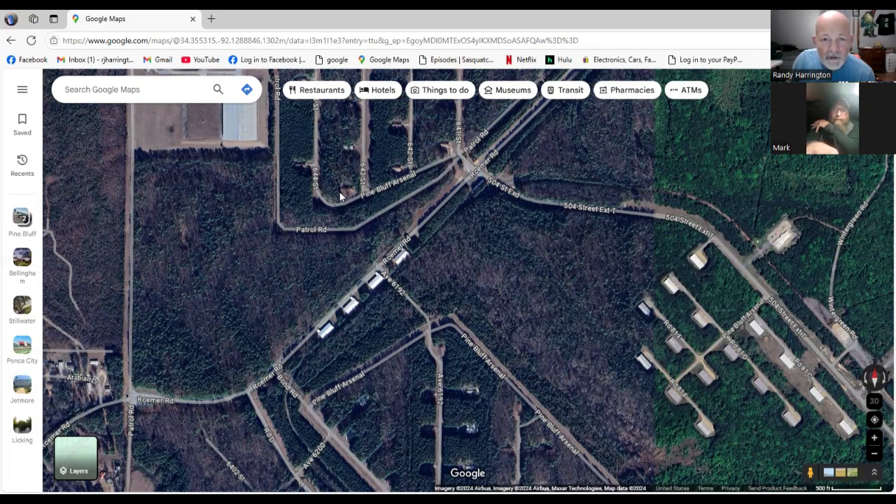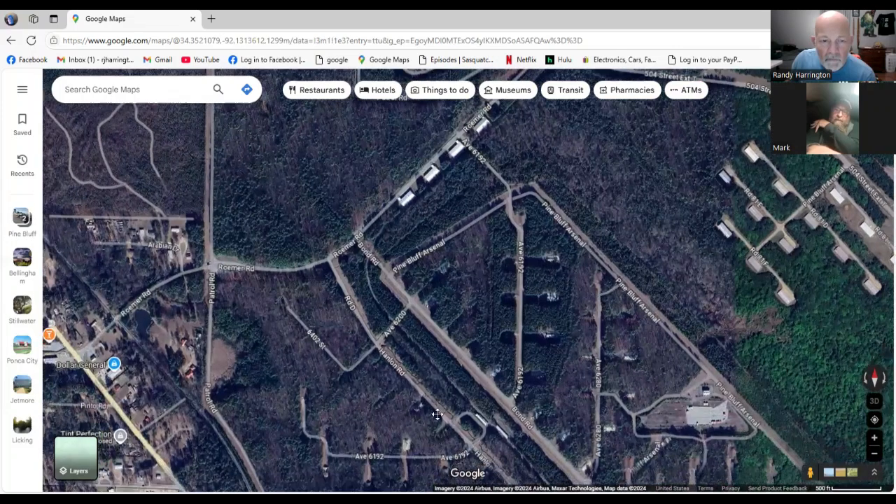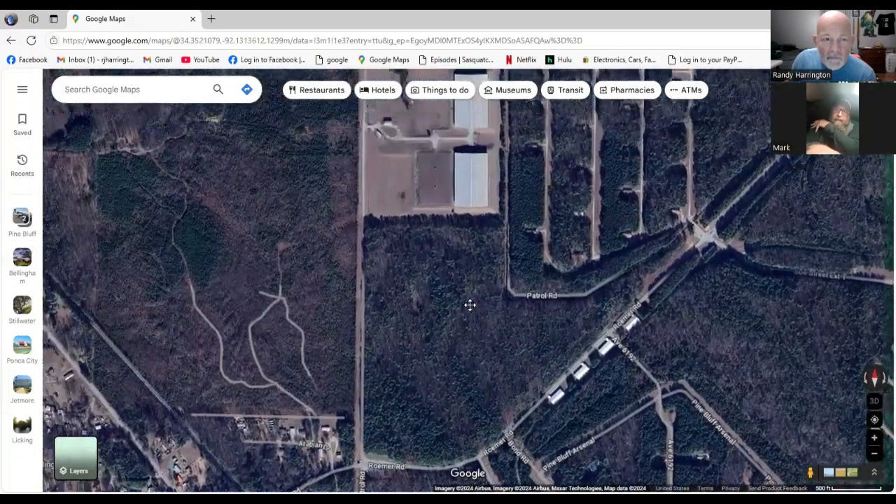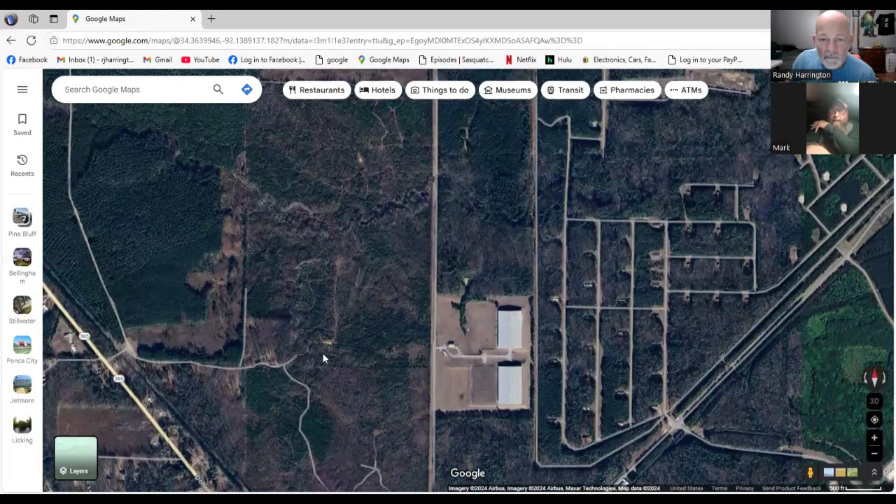If you'll move your cursor down, kind of to the left, up high, just past those buildings, really close to where that corner of that road is, where that building is at the bottom. Keep coming right. That corner there is, best I can tell, about where the siding was. I'm sorry, the buildings have all changed, but that's 20 years too.